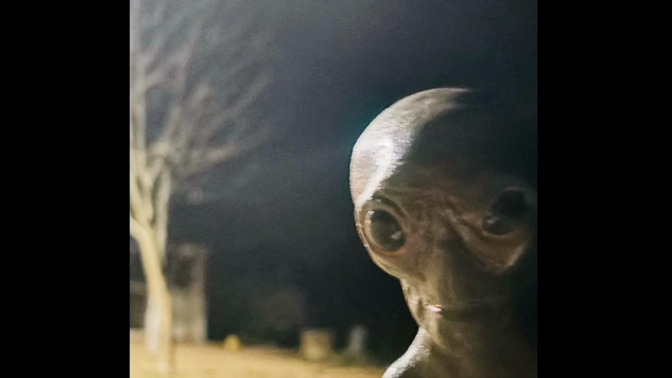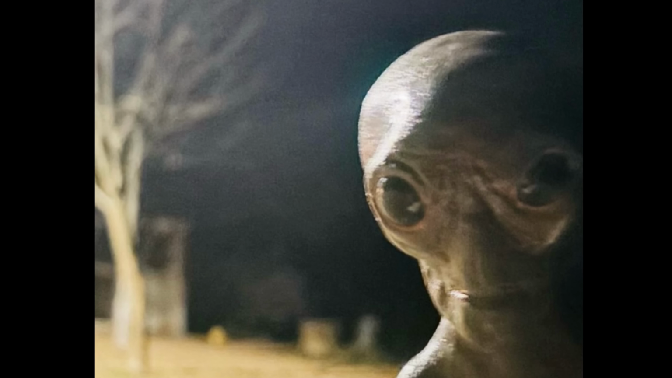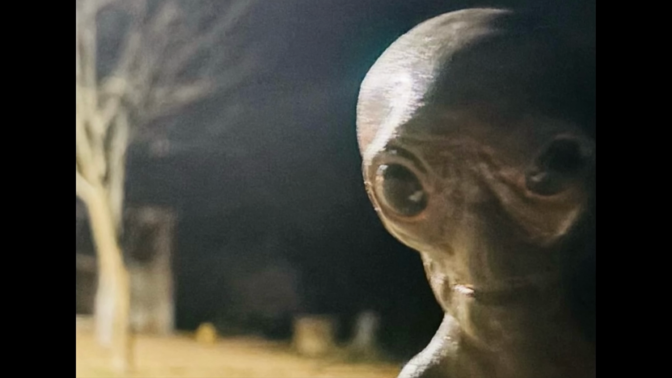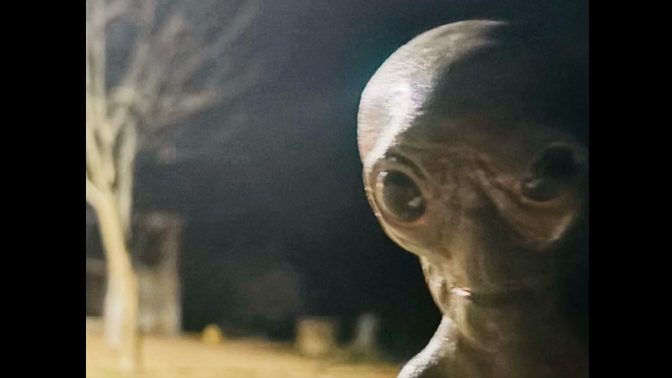It has gray, reptile-like skin, a round head, bulging black eyes. It looks like the textbook example of an alien. Looking closer, the wrinkles and scars on its skin give it a very realistic appearance. And it also has no nose.